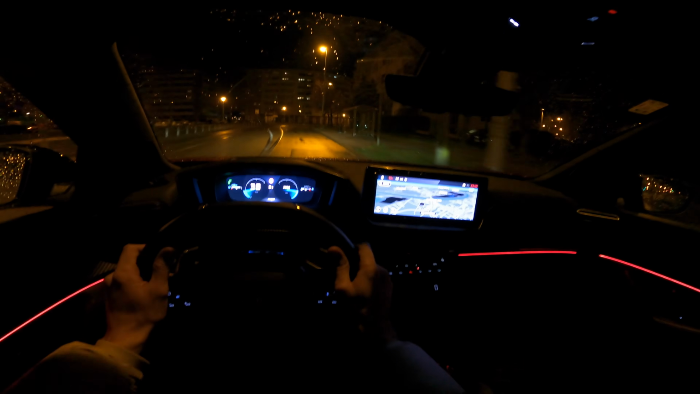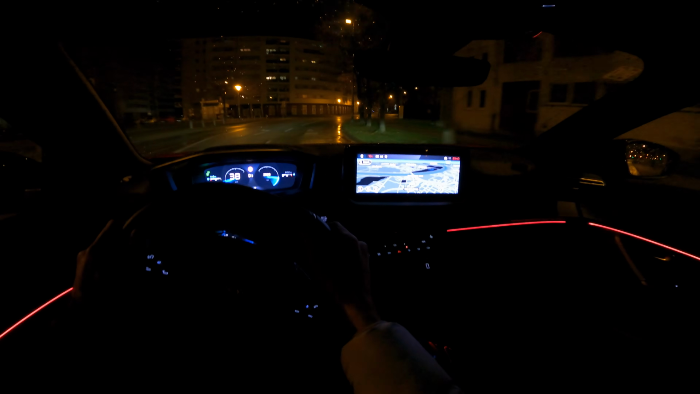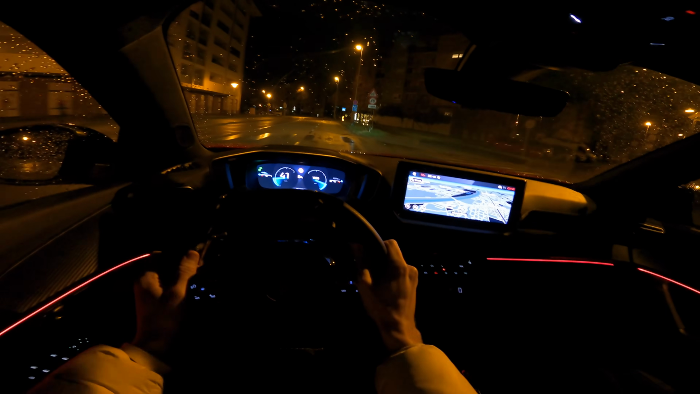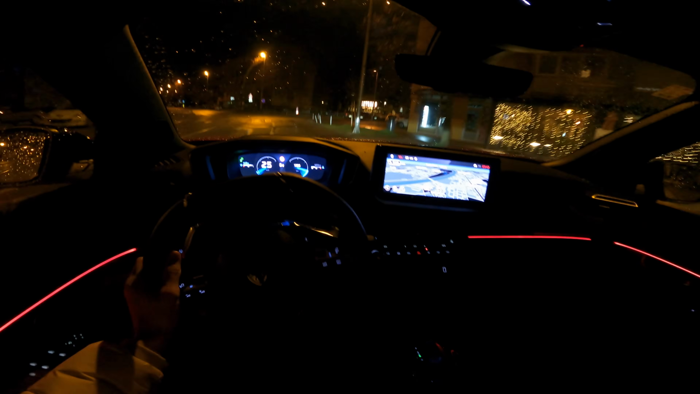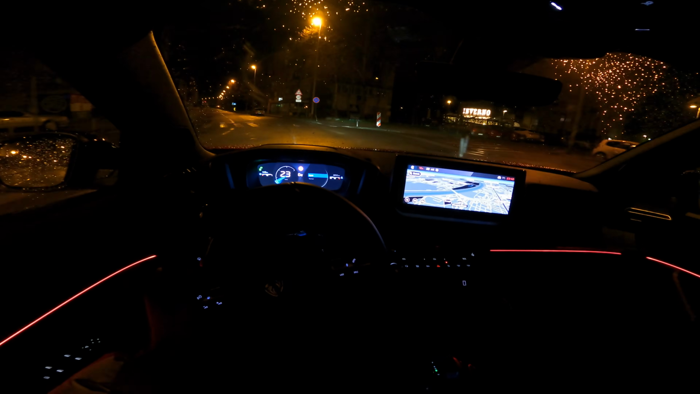Now steering. Well, it's not super precise, but it's good. If I switch to sport mode, let me just do that for a moment here. Do I pass this speed bump? Okay, sport mode.